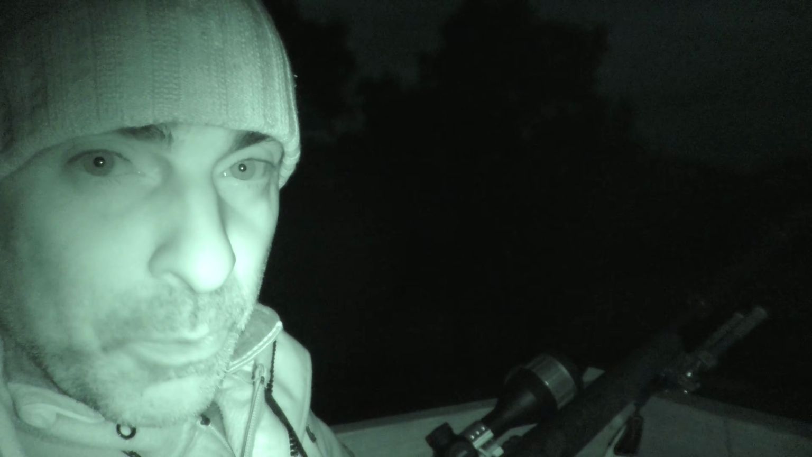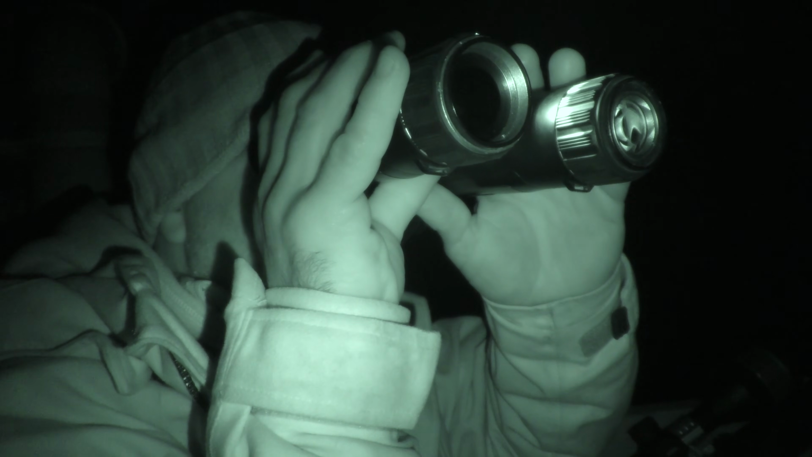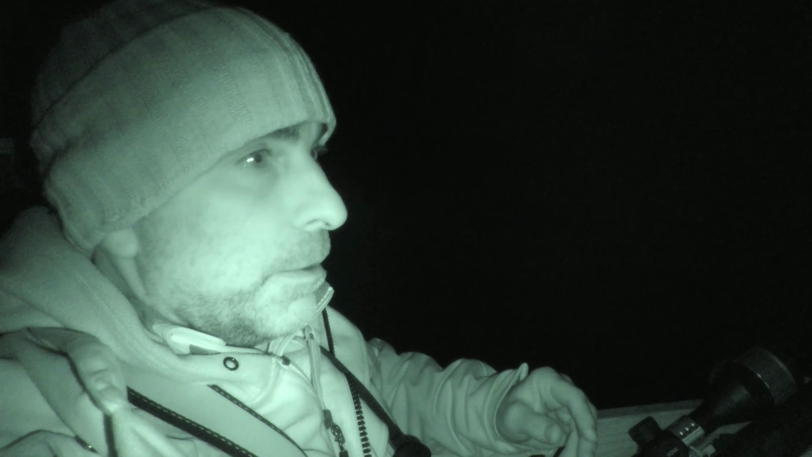Right, so we're all clear at the minute. Just a case of sitting and waiting and hoping something comes in. It's quite a windy evening this evening, so if I get drowned out by the wind at all, sorry about that, bear with me. It's a good thing though, because any noise I make in the high seat hopefully won't get picked up by a fox even fairly close.